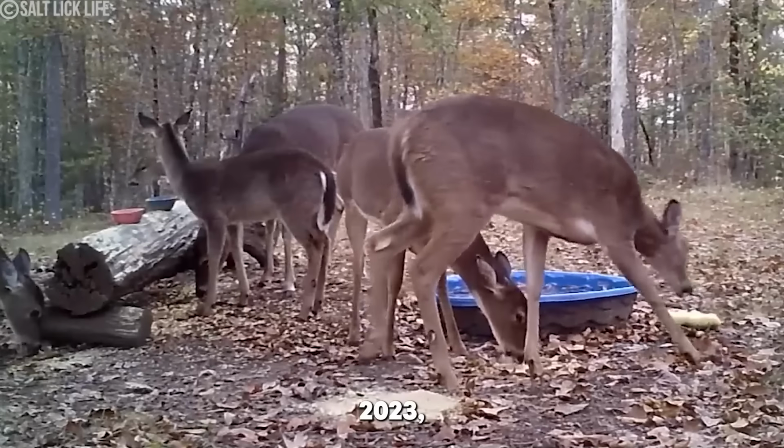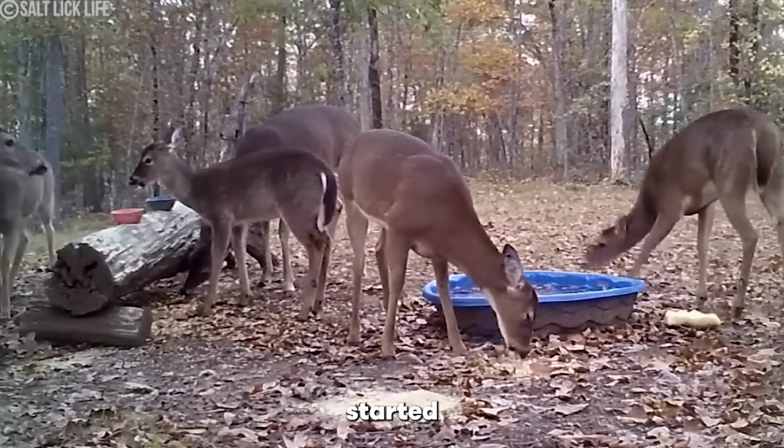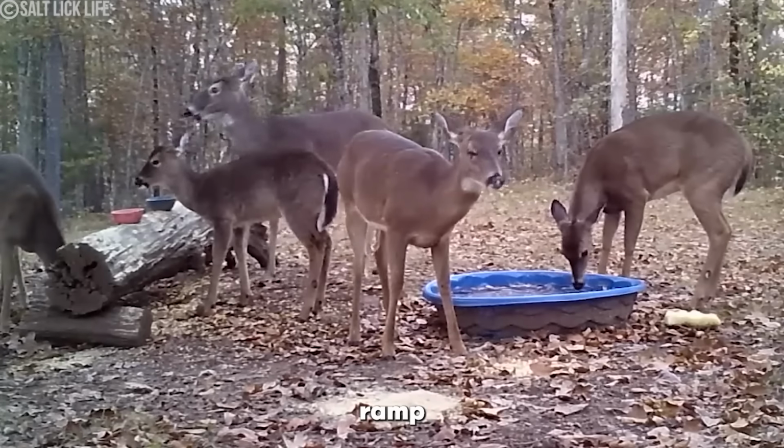In November 2023, a trail cam in the woods captured something truly fascinating. It started with a bunch of deer around a feeding spot calmly going about their day, but little did they know that things were about to ramp up.